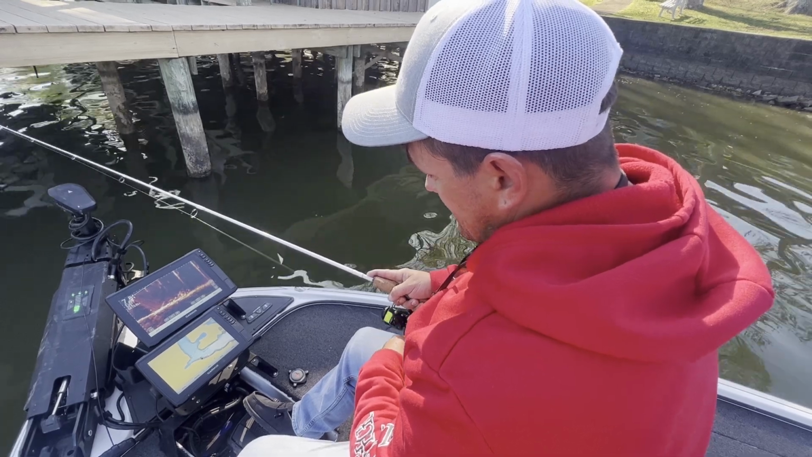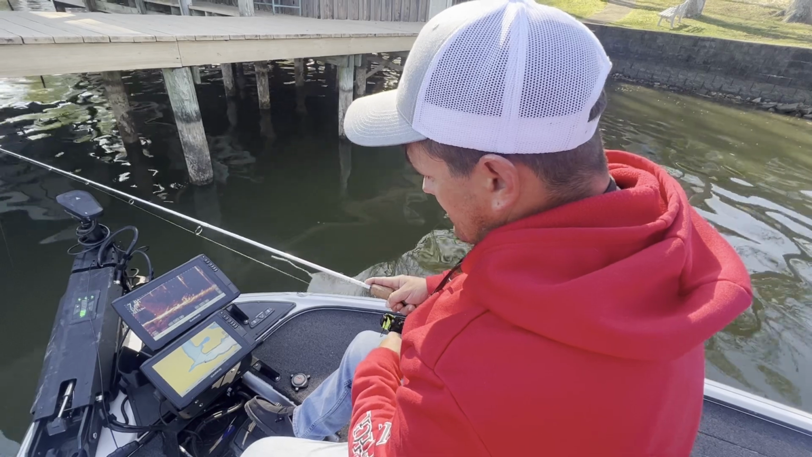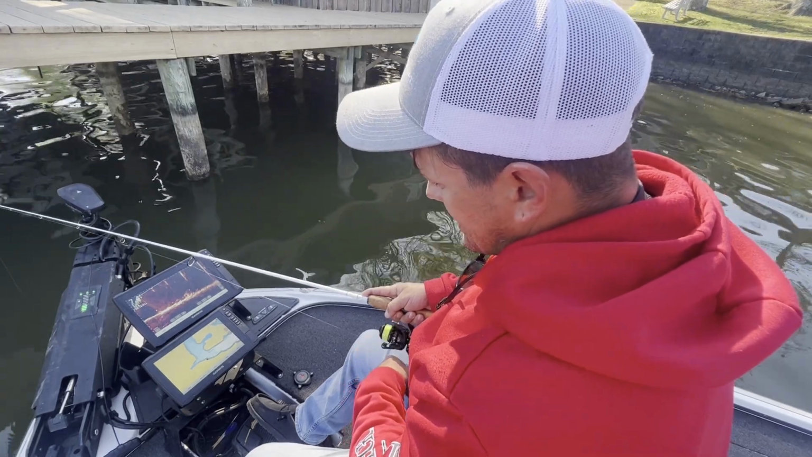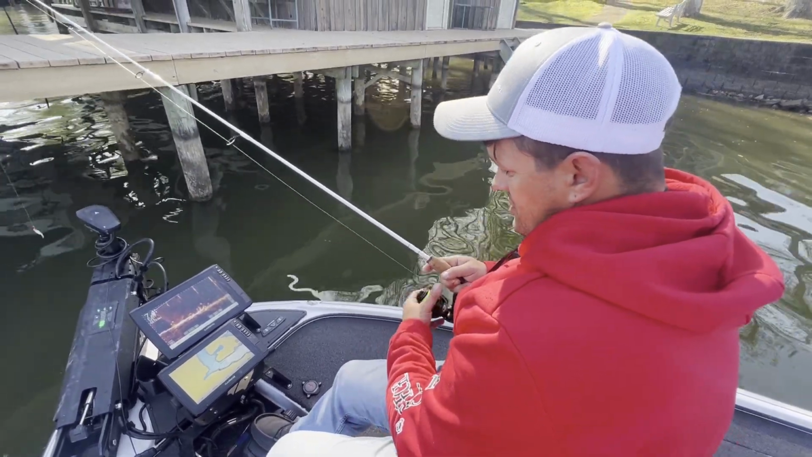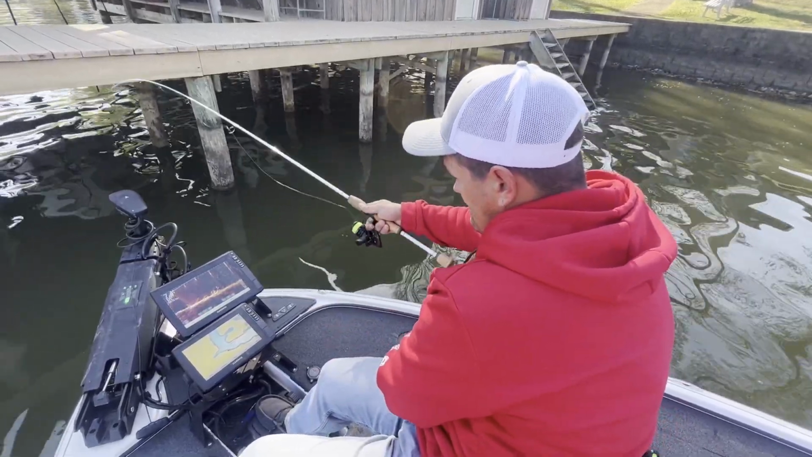And you will find some occasional docks that have fish on them, but the ones that seem to do the best are the docks that have deep water out in front of them or deep water access. As a whole, they just do better and hold more fish and hold fish more often.